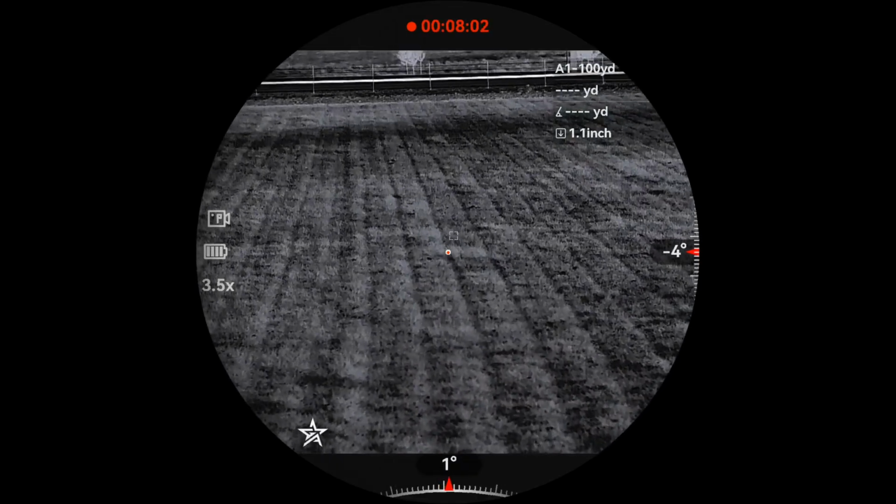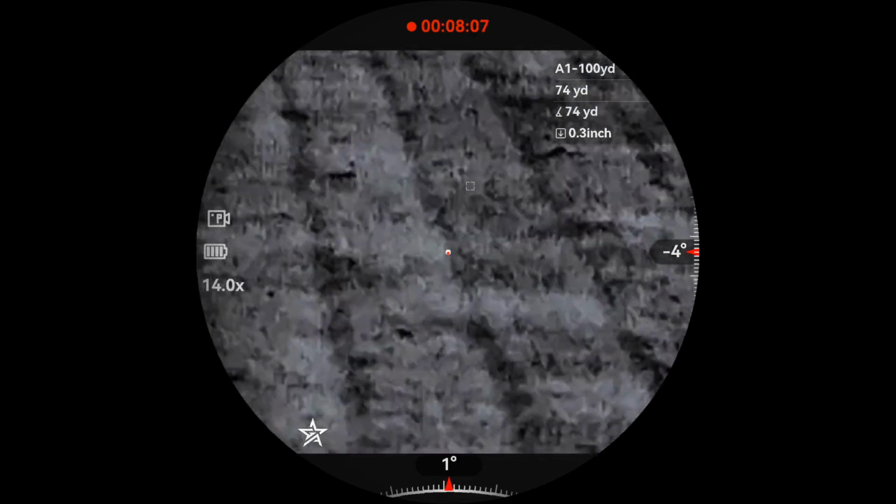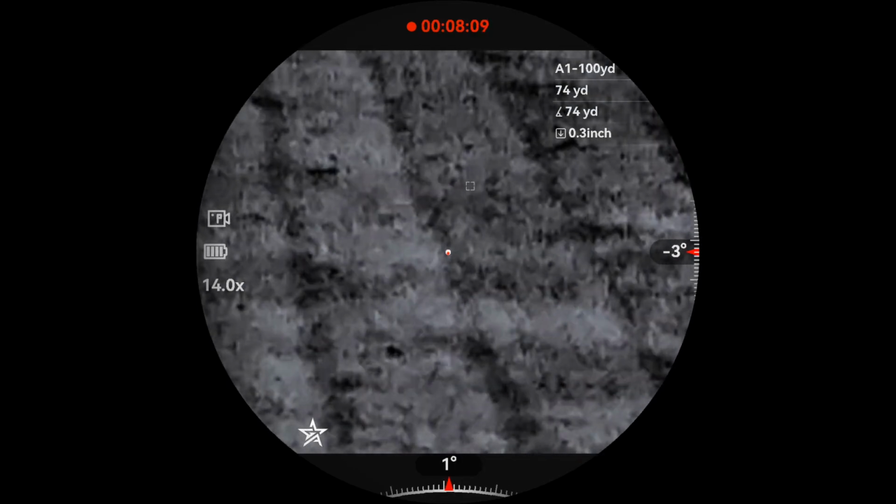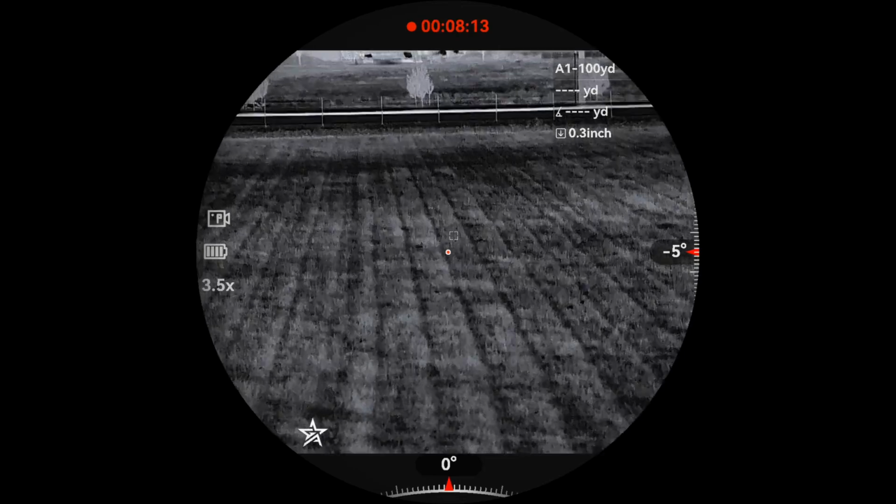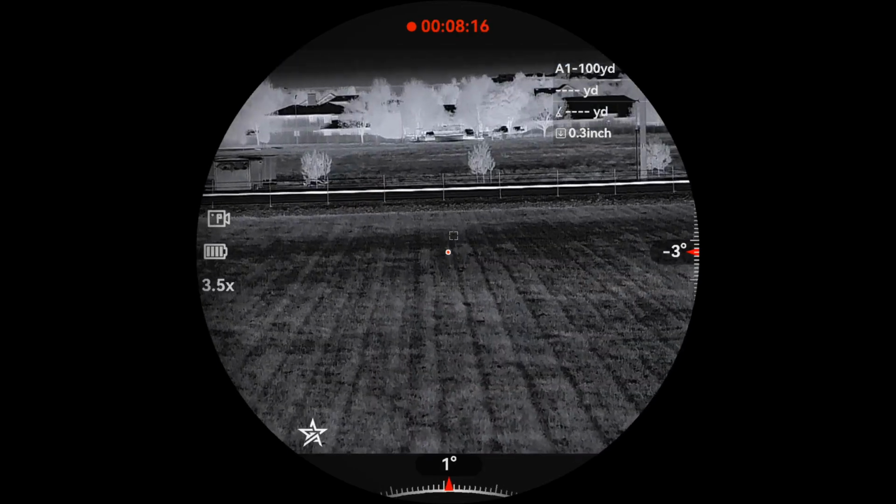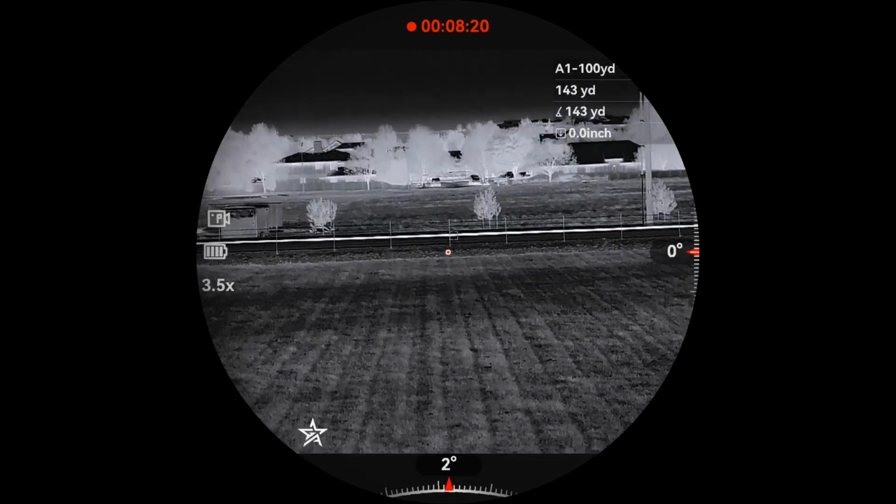Let's just test this here. So 74 yards, you're 0.3 inches, so you're going to aim just a hair low. You're going to aim right where that red dot is right there, okay? So not much movement. 143 yards, you're still kind of zeroed, dialed right in there.